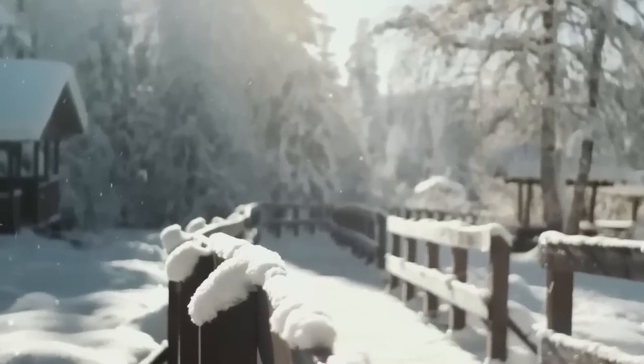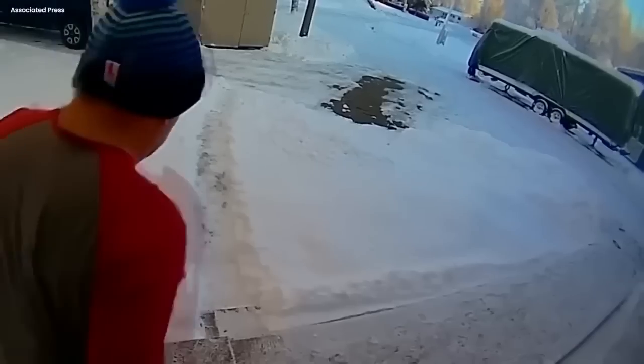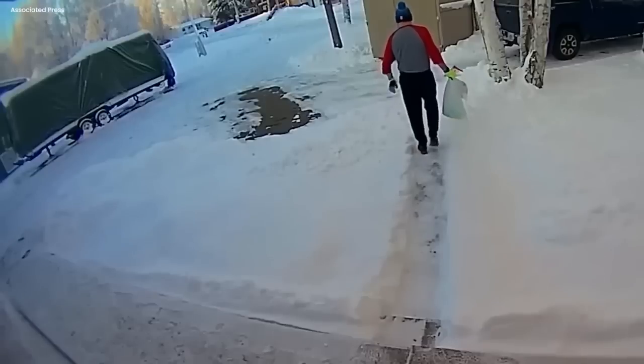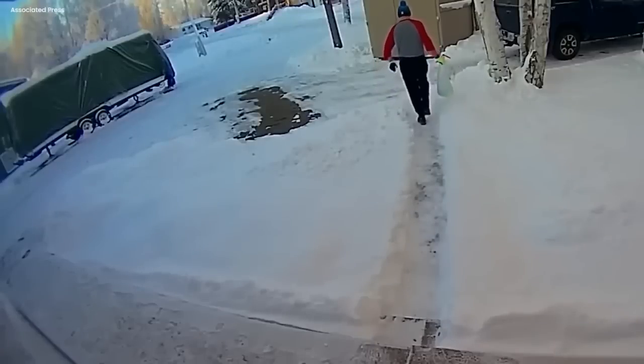Mystical moose encounter. In the snowy wilderness of Alaska, something strange happened. A man, whose name we don't know, went into an old shed one day. He was looking for something inside when he closed the creaky door behind him.